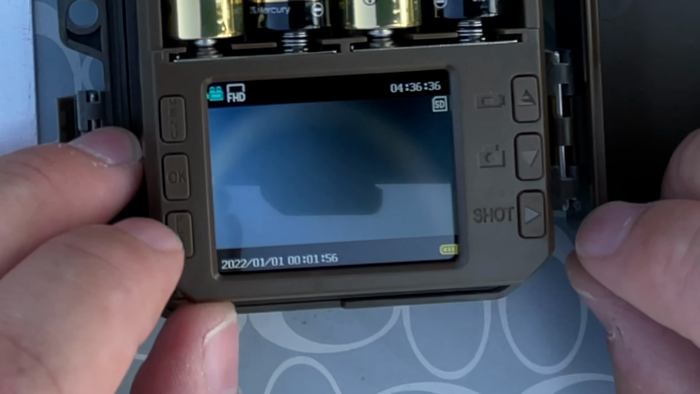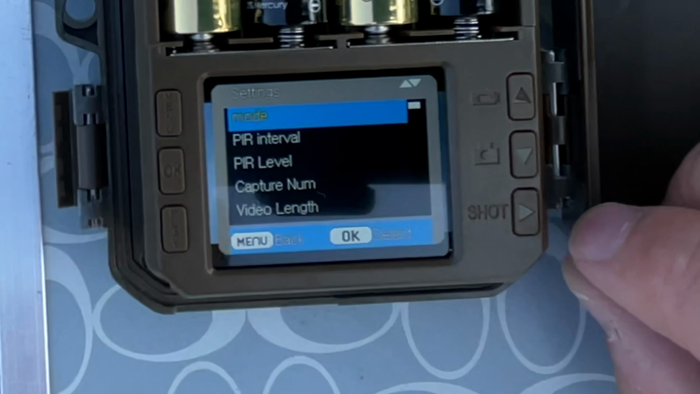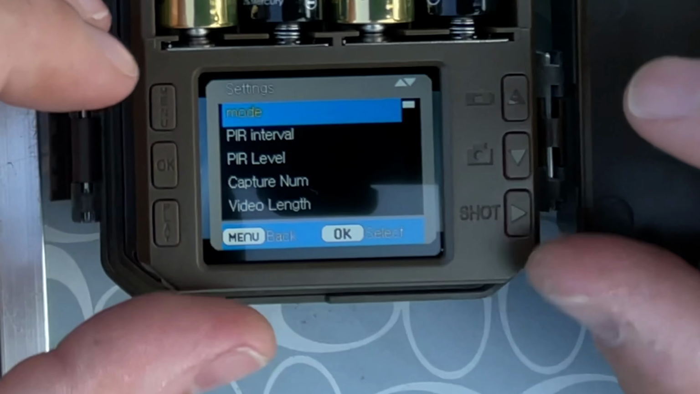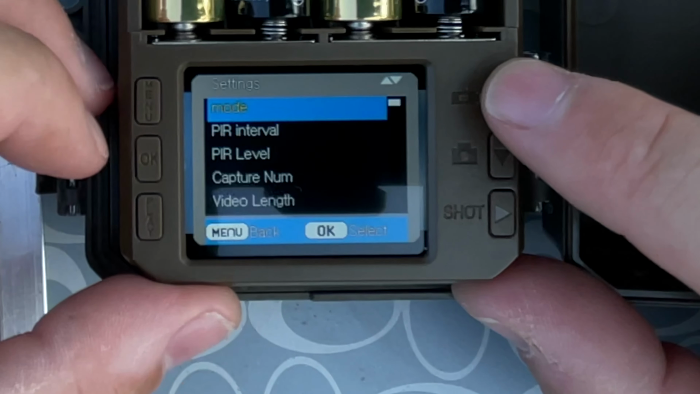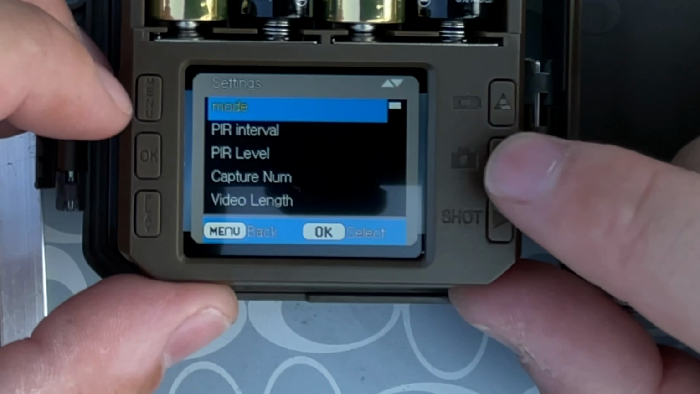Okay, now we're back on the home screen. Let's click the menu button and see if we can get into some settings. So from here, if you click OK on the mode, you can also choose what mode you want from here. So let's go to photograph mode.